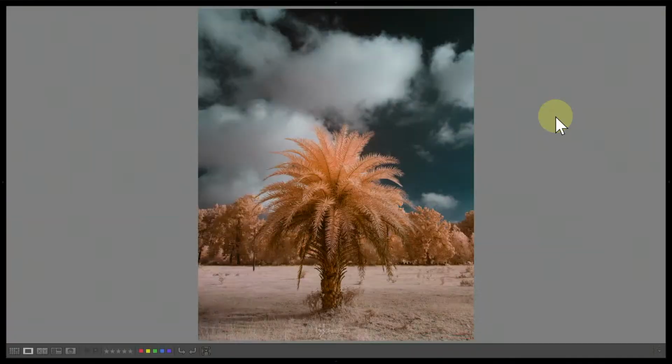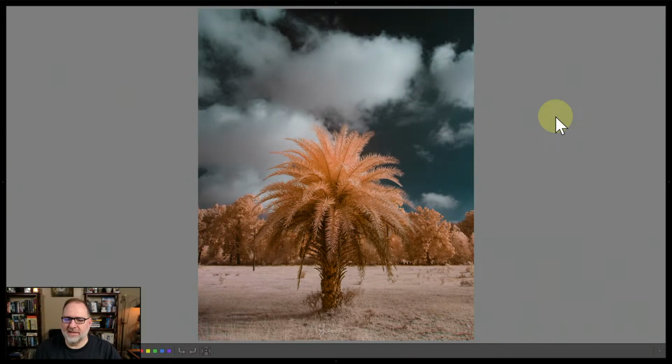So let me pull up the right image here and see what we're looking at. Okay, let me take a peek. I'm going to pull up your edited version so we can all take a look at it, and then we can talk about it.